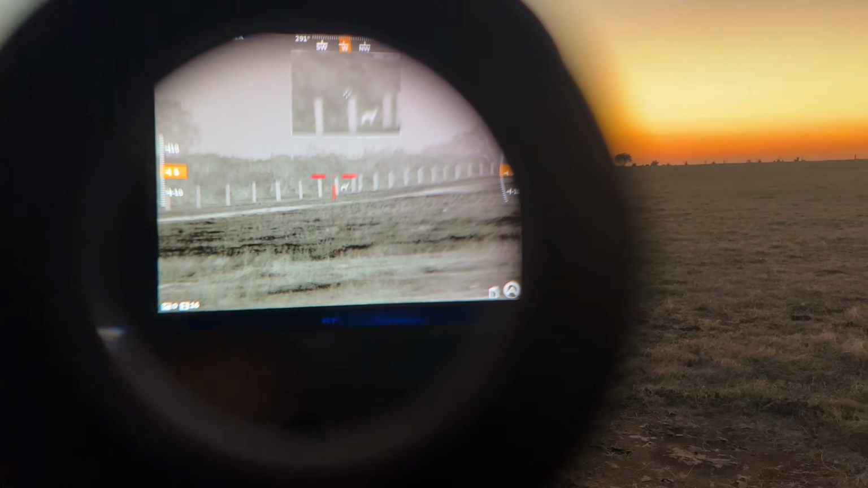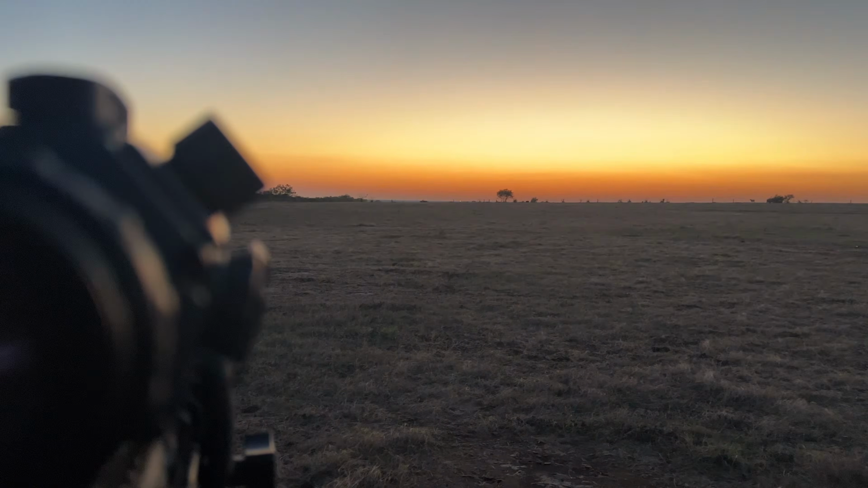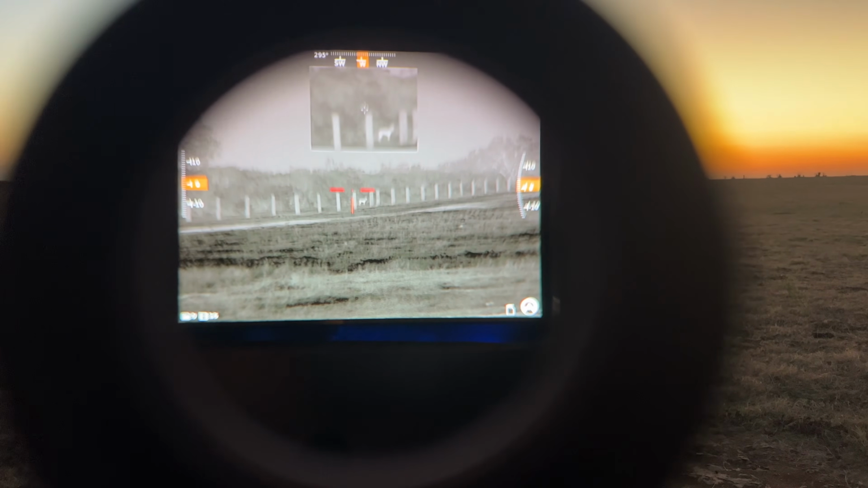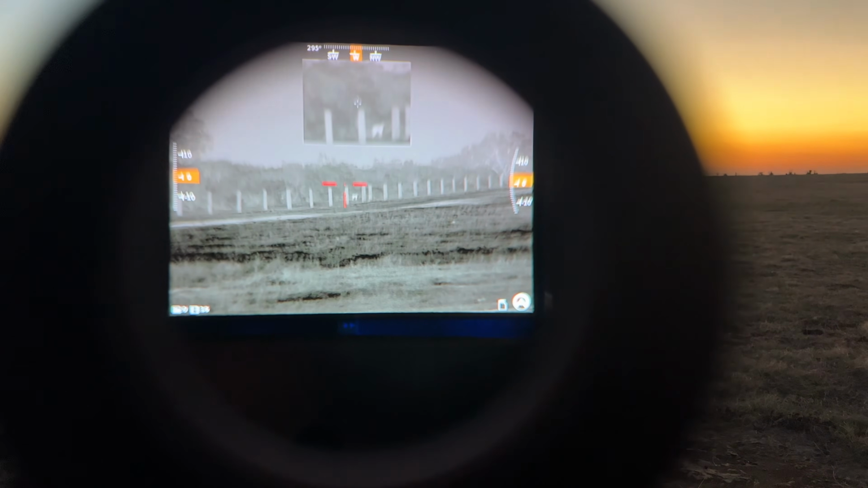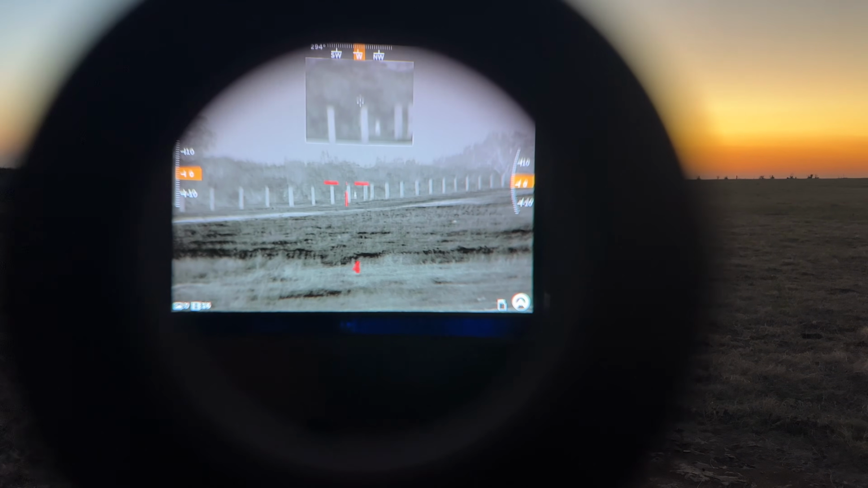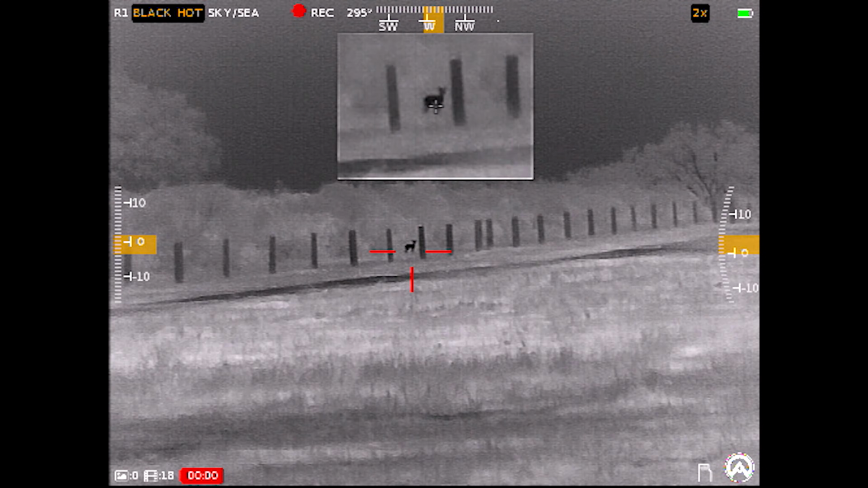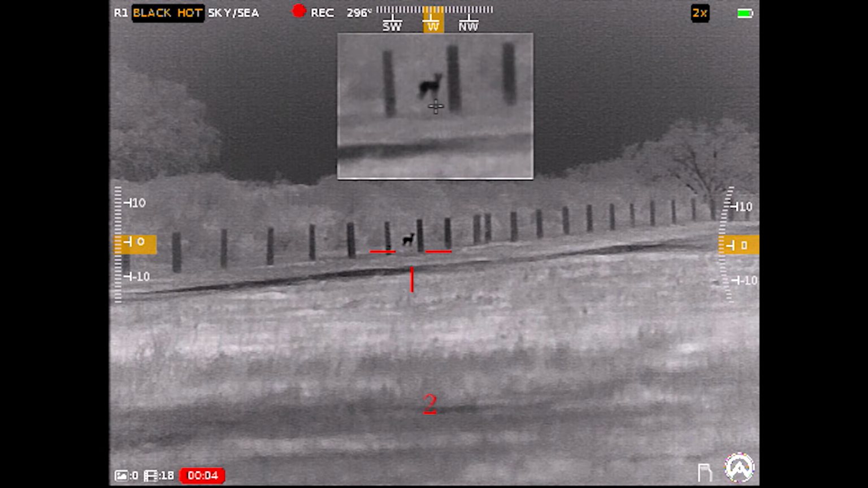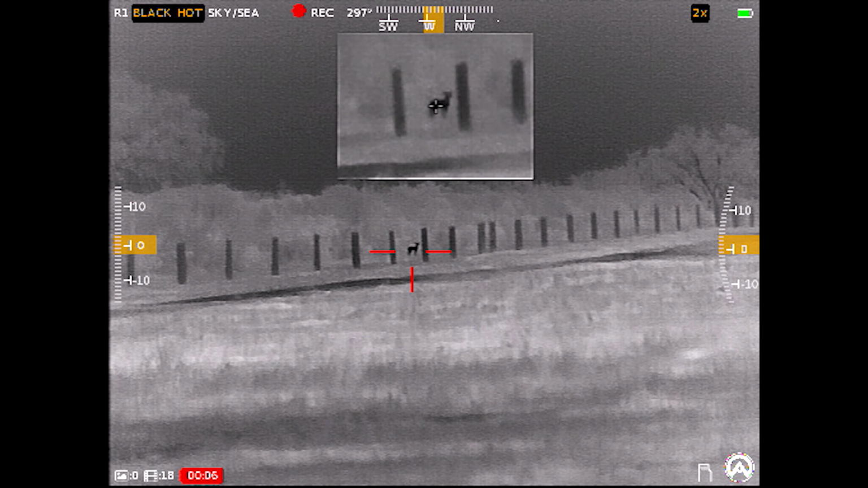Overall, this optic was pretty incredible in terms of the thermal resolution and thermal sensitivity. I can't tell you how valuable it is to have a thermal scope when you're hunting. Right here, you may not have otherwise noticed that there was a coyote hiding in the brush while peering on our cows, but with a thermal optic, it's got you covered.